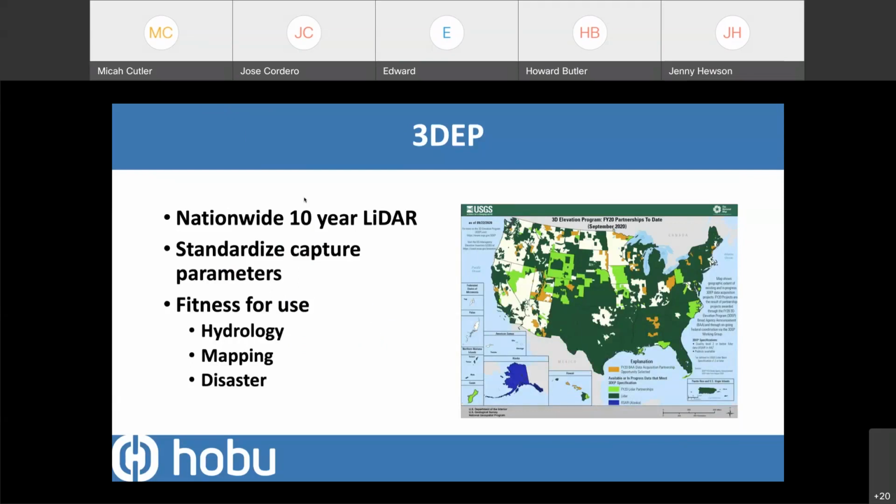Iowa was unique in that we were one of the first states to do a statewide capture in I think 2007 and 8 and 9, something like that. And so we've been at the tail end of the list of the recapture because we were lucky enough to already have LiDAR data, but the software, the hardware sensors, everything has advanced quite a bit in the last 12 years plus. And so the ability to capture much higher quality data is available.